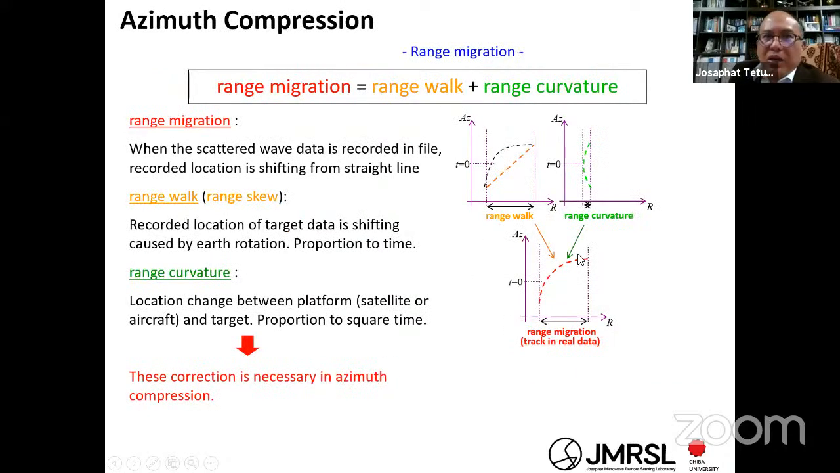Just use one subroutine, it is finished. Okay, next, another thing you must consider is the range migration. The range migration itself is composed of the range walk and range curvature. In the raw data image, you can find a response like this.